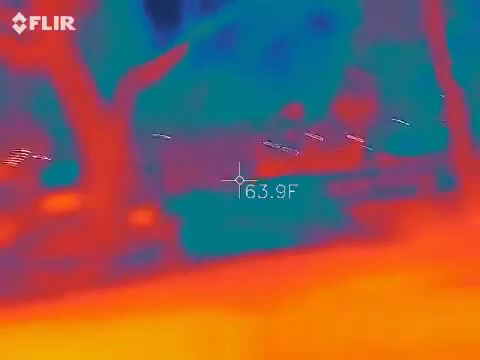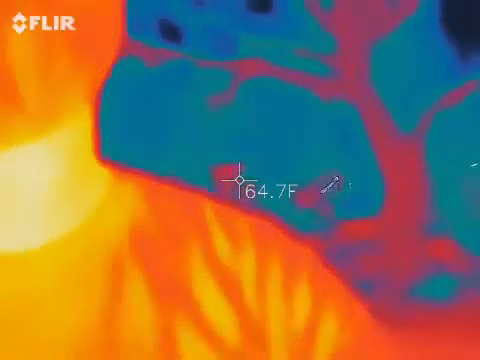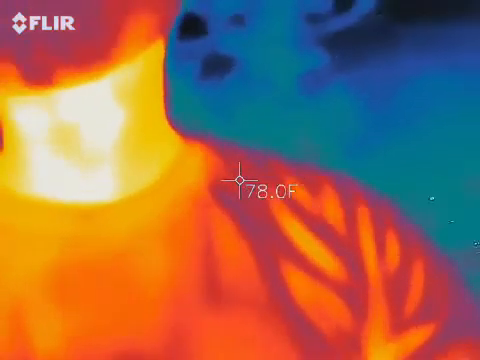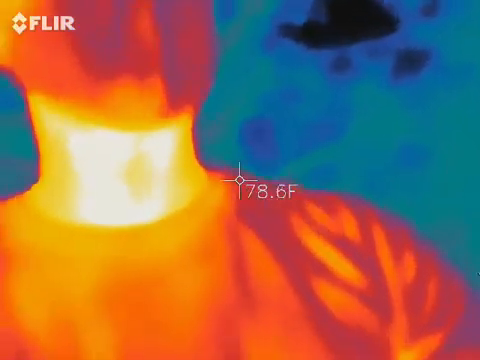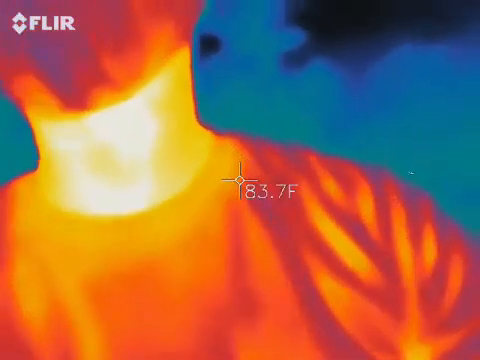When you take me out of the picture, it's going to fluctuate. So now there should be some orange, red, and yellow in there. That's not flesh. It's going to move around a bit. Really, what we're looking for here is this is set to white hot, black cold. So we're looking for those blue and black spots to move on their own over something that's flesh, because that's going to be the warmest thing in the whole picture. Does that make sense to everybody?